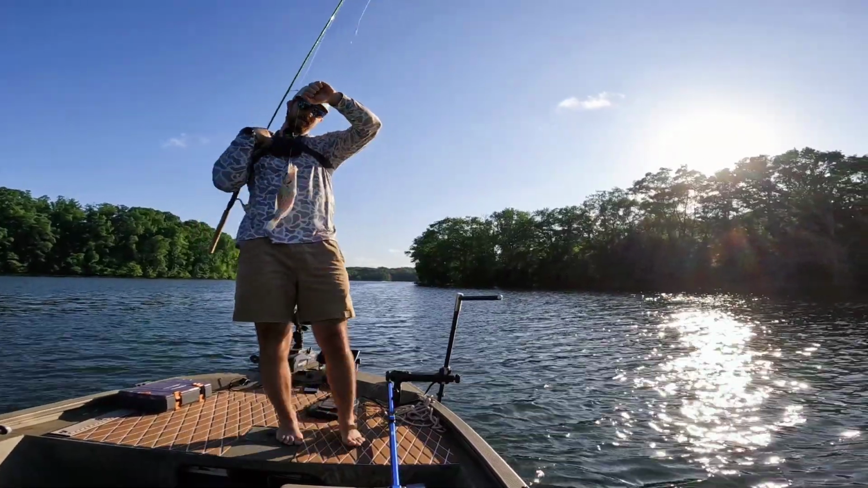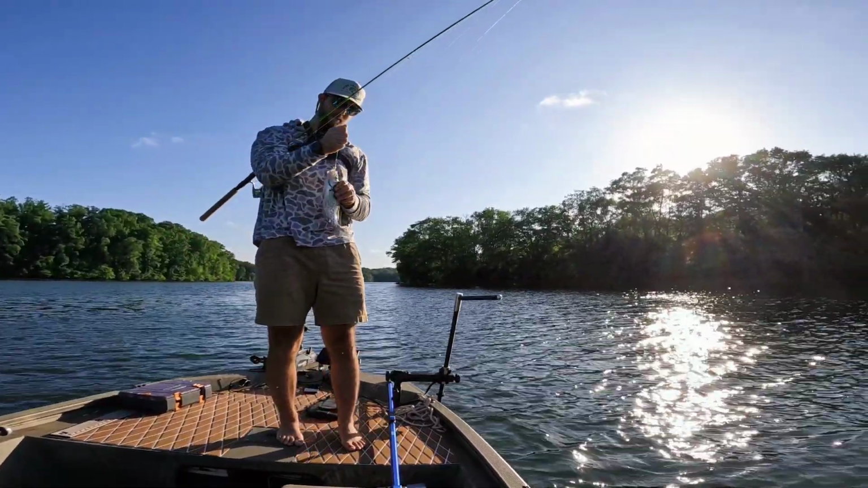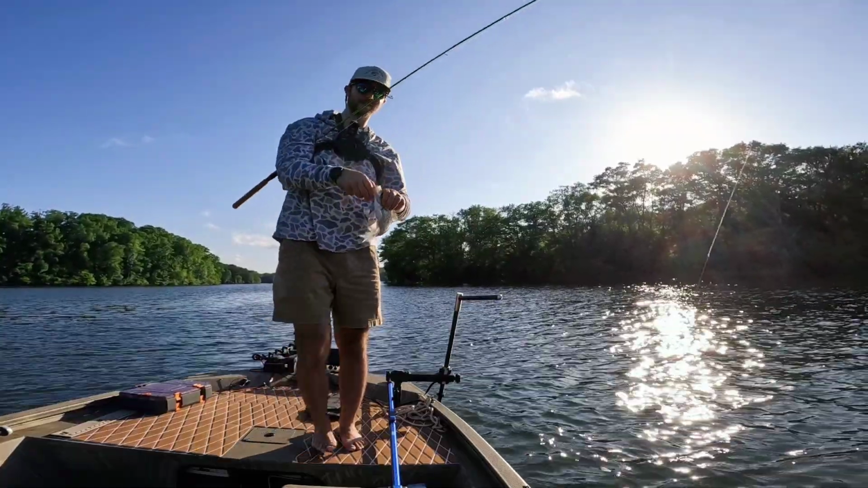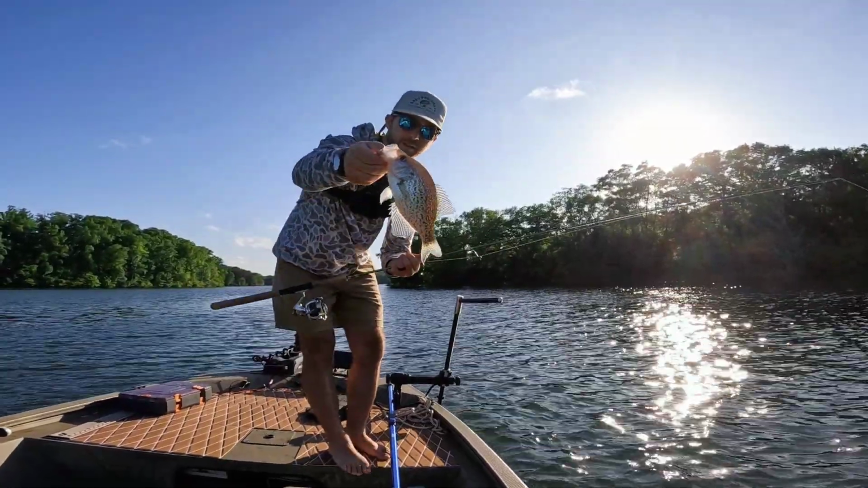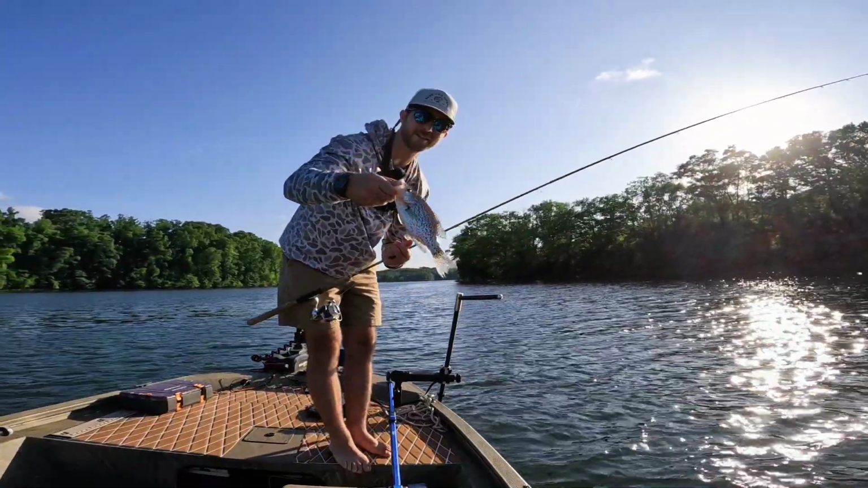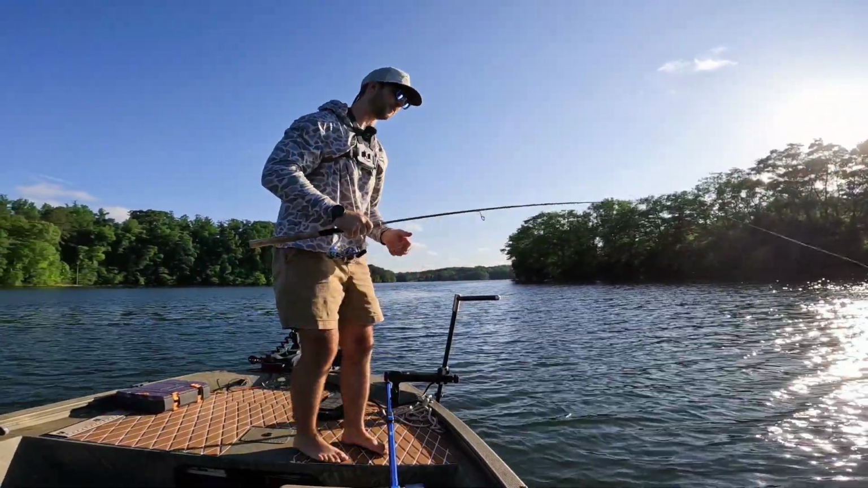There we go. Two in a row. It's a better fish right there. Not much bigger, but the best one I've caught today. It's about 10 inches. Two casts in a row.